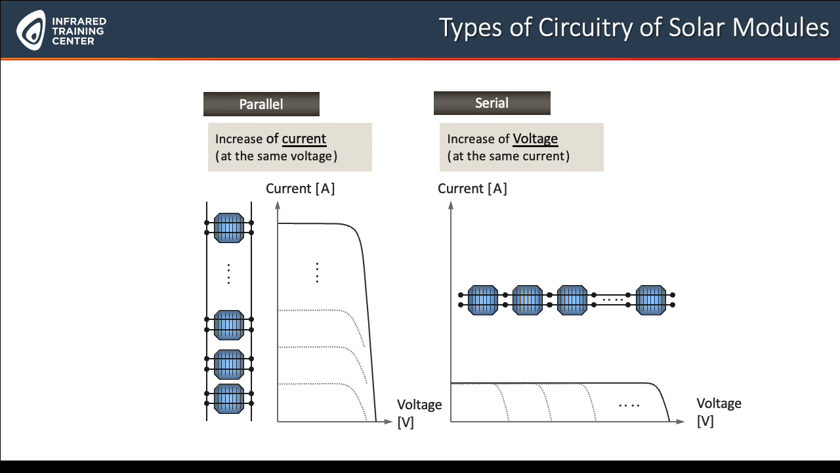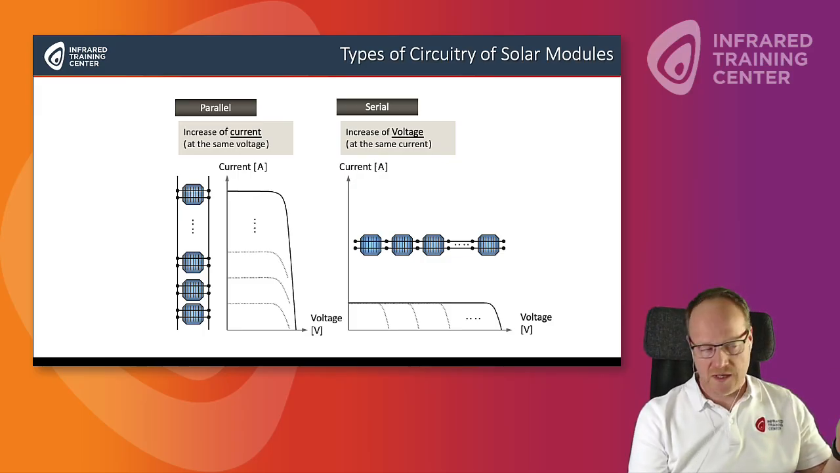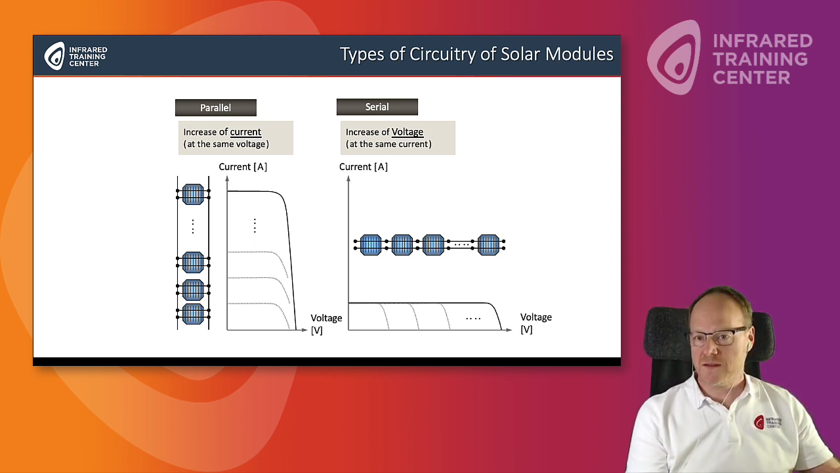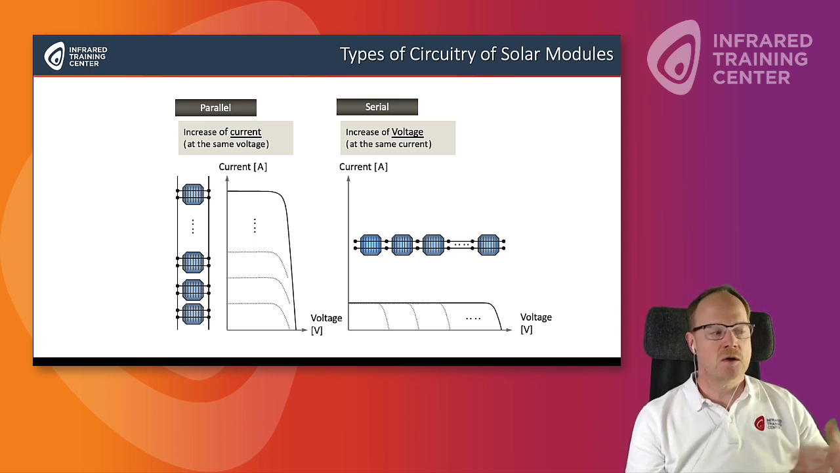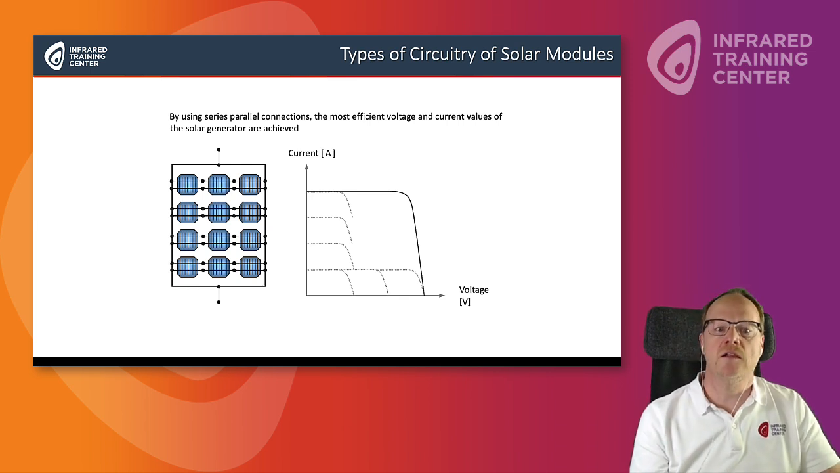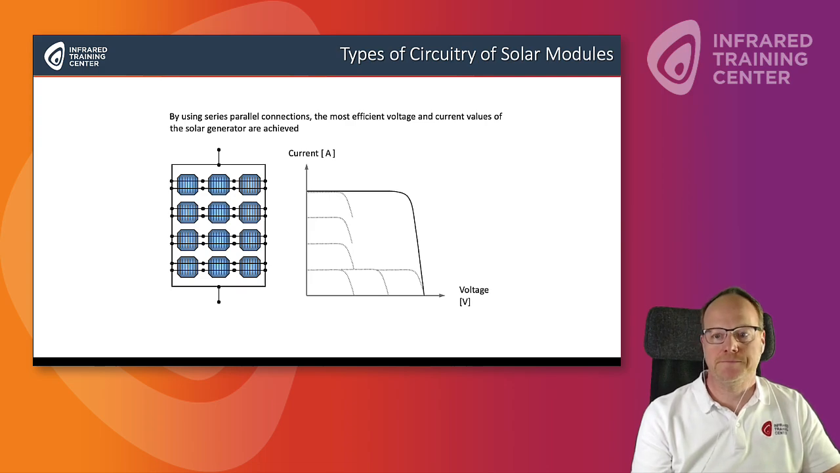Well, let's have a look at the different types of circuitry of solar modules. Basically, you probably know this from any kind of electrical connections. You have parallel connections and serial connections. With a parallel connection, what you get is an increase of the current at the same voltage, and with the serial connection, it's vice versa. So you have an increase of voltage at the same current. So what we're trying to achieve is the best compromise between the two. Oftentimes you find a mixture of parallel and series connection, and that gives you the most efficient voltage and current values that you can achieve with a PV module or solar generator.